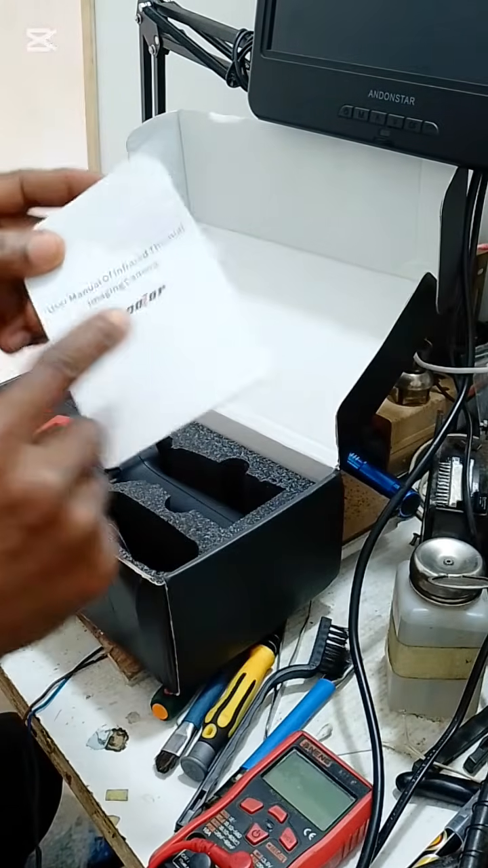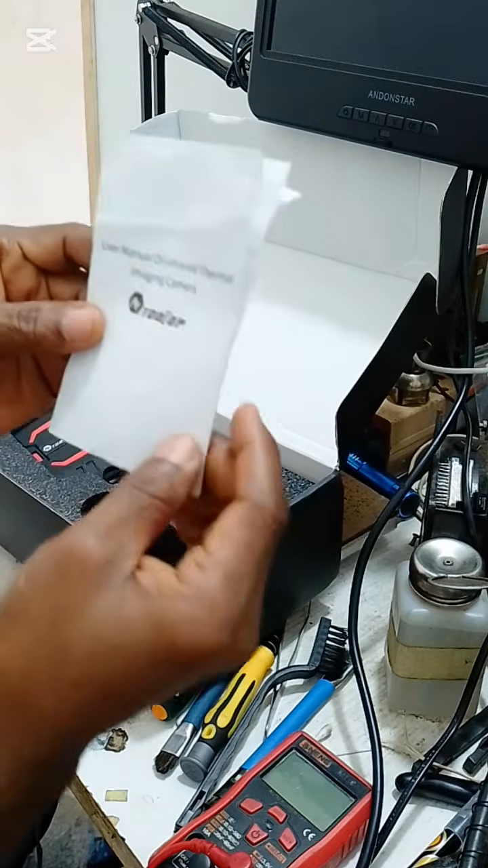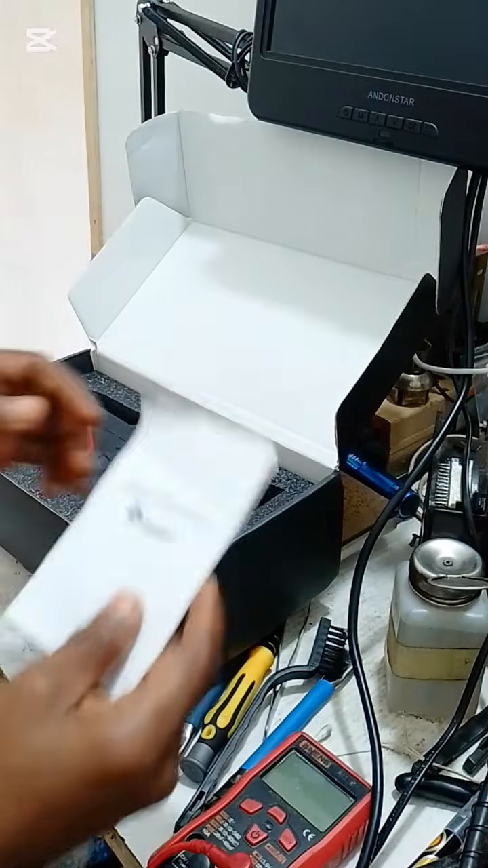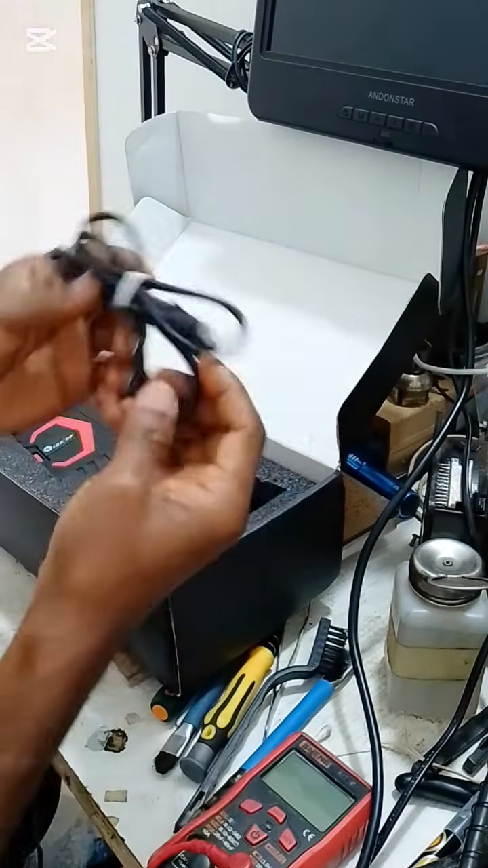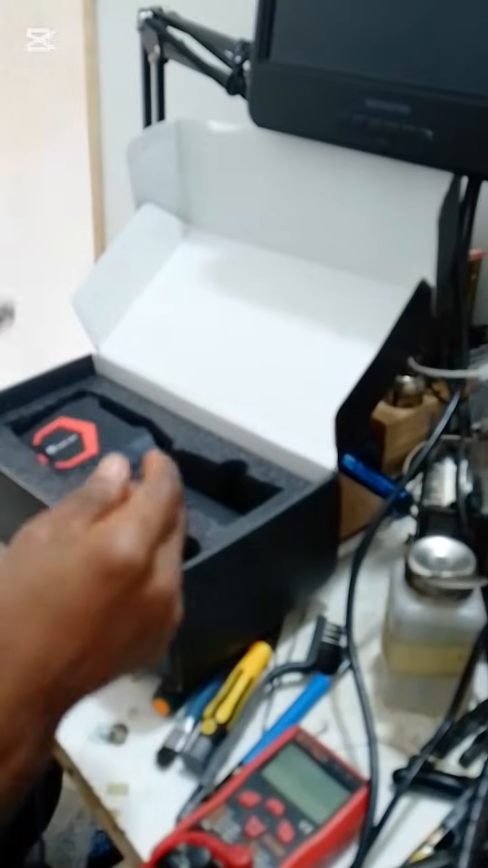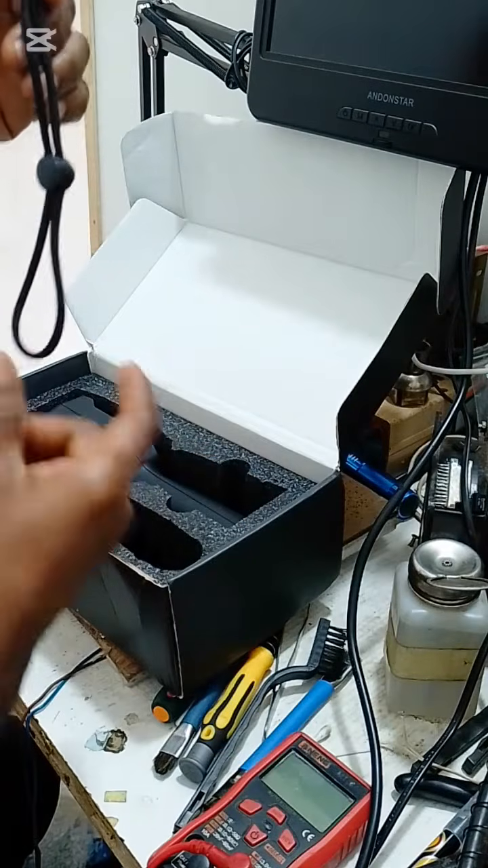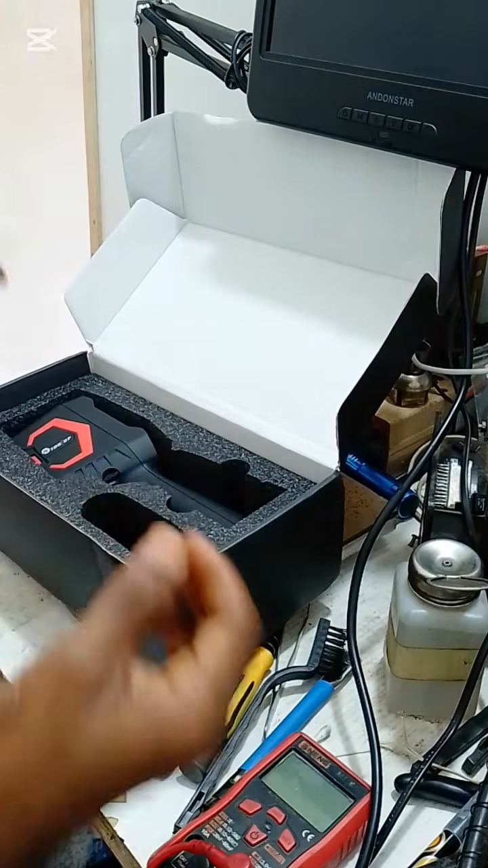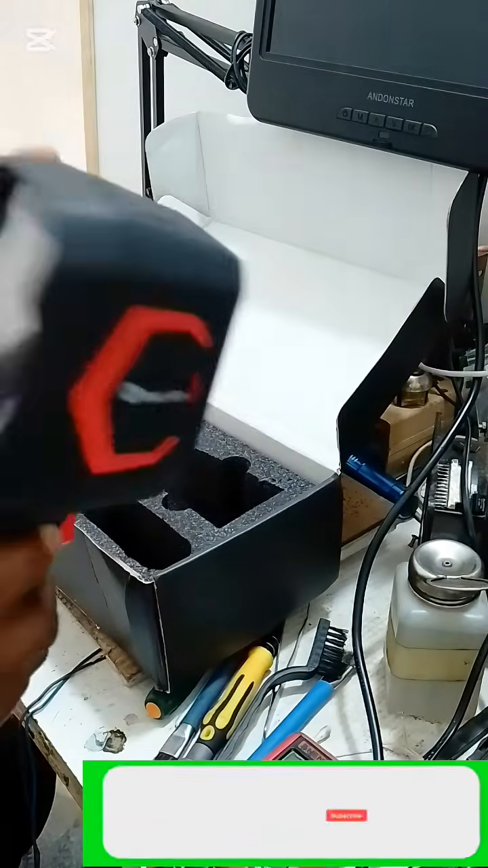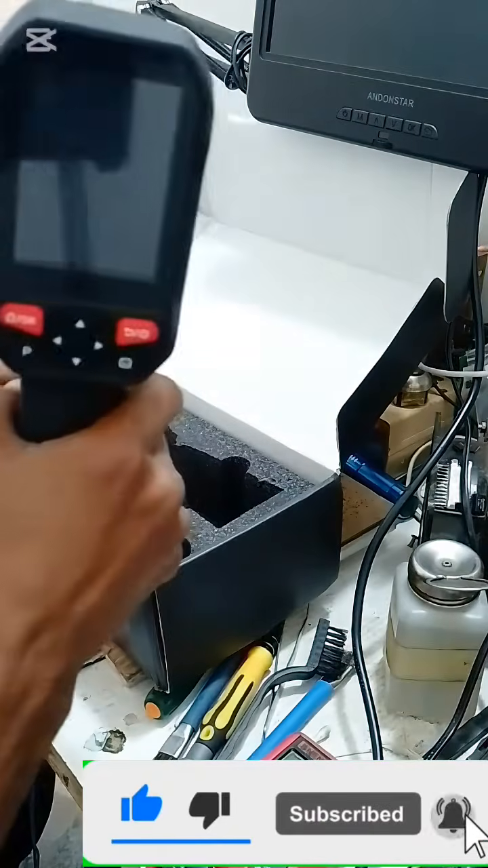We have the manual. The manual is in both English and Chinese language. So we have the cable, the charging and data cable here. We have the lanyard attachment for the camera. And we have the camera itself, the super camera, very strong and solid.